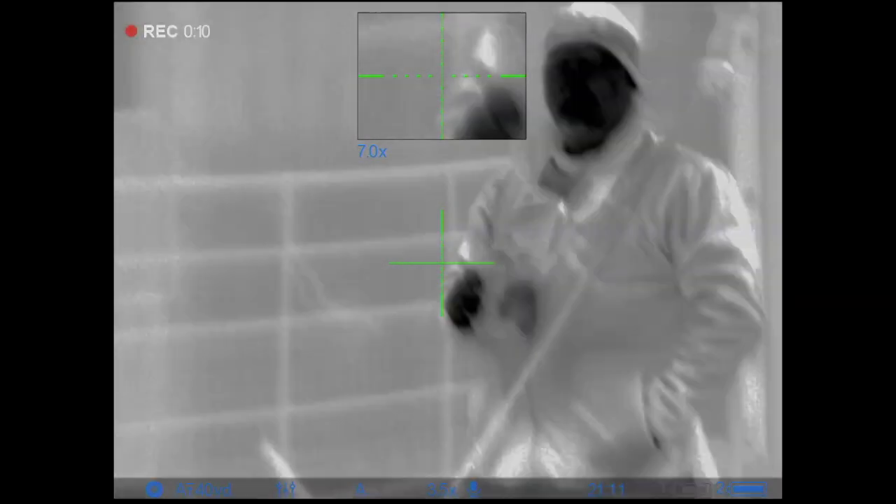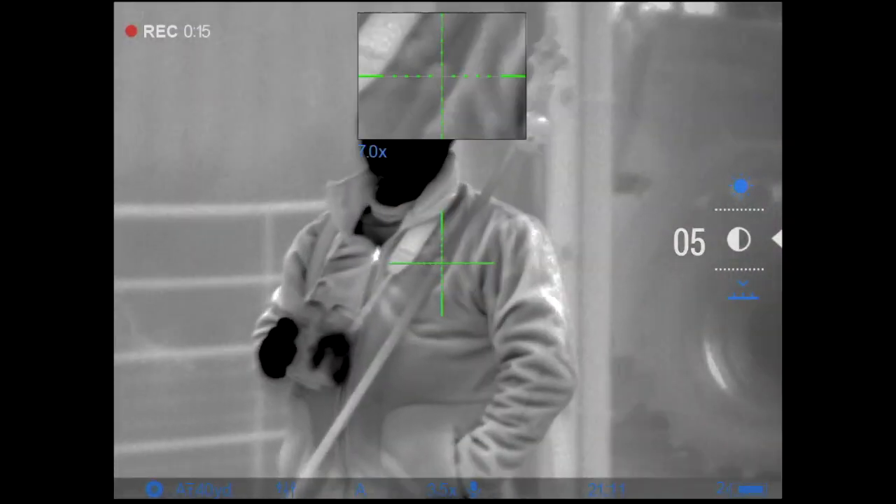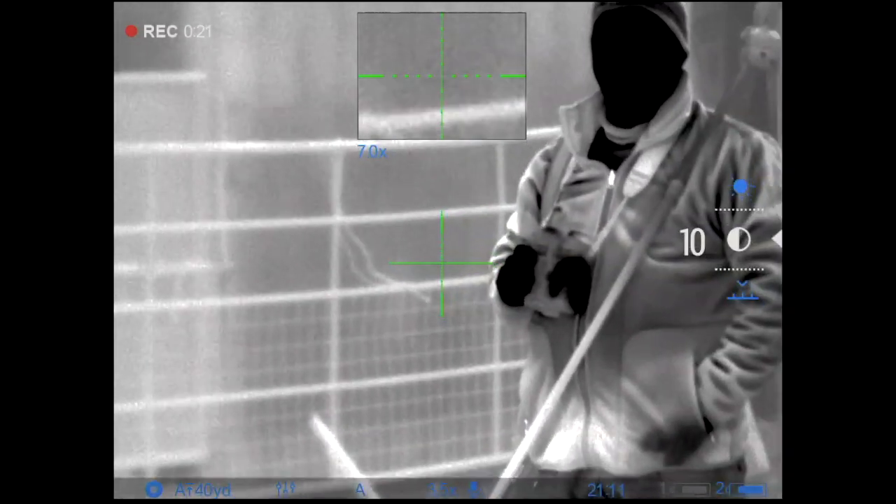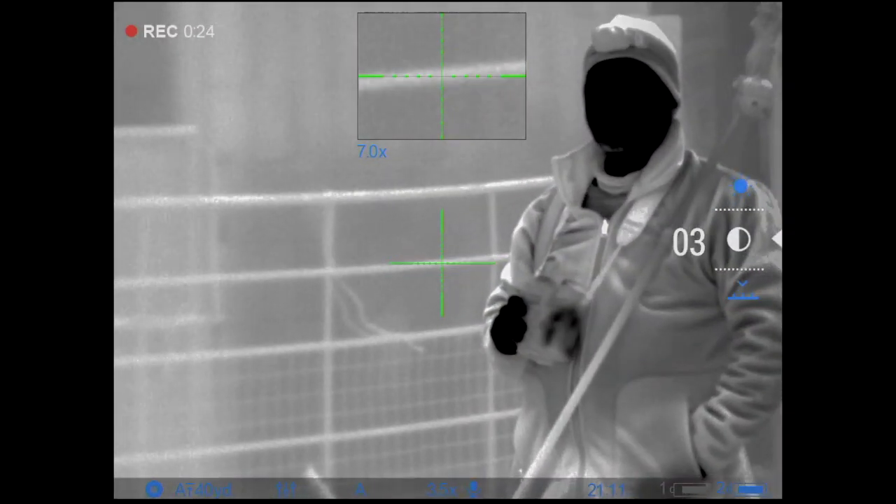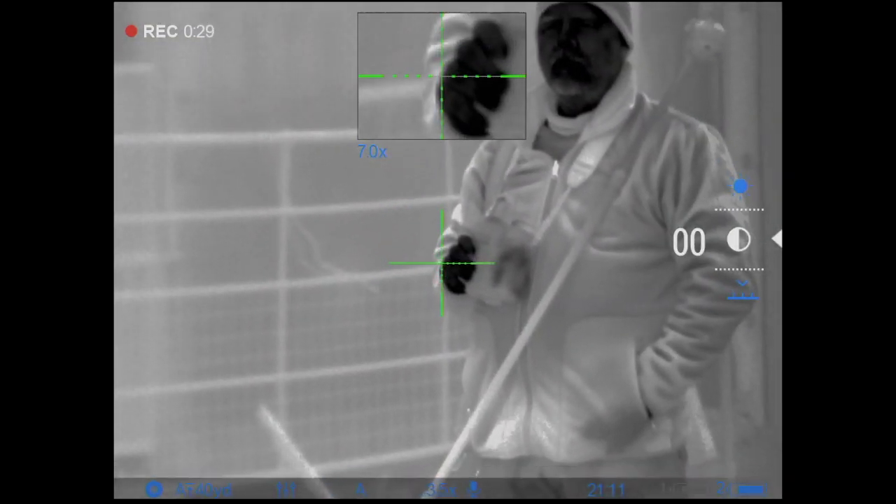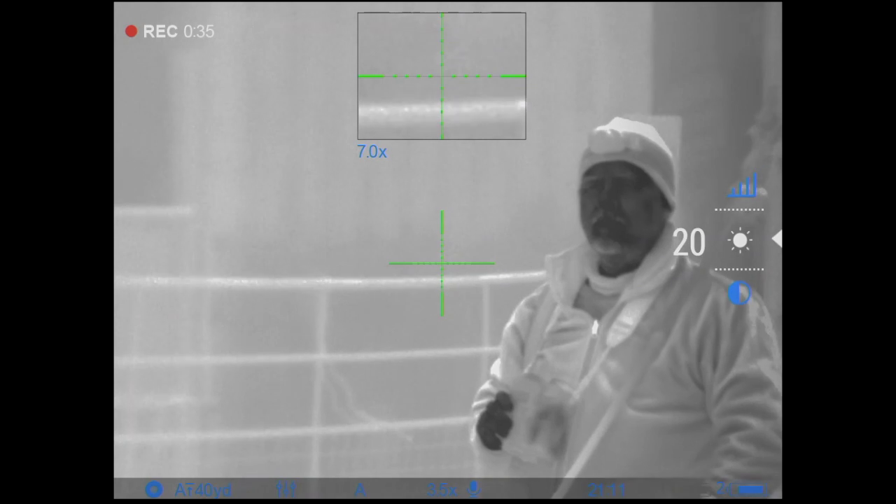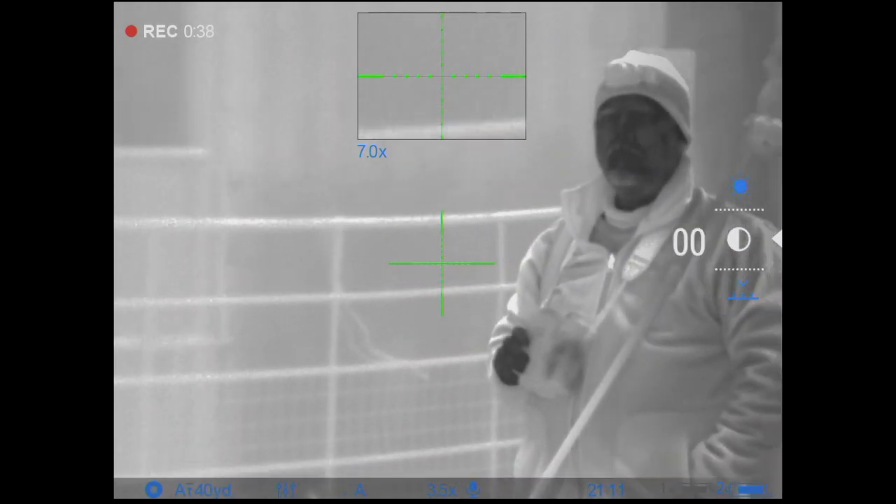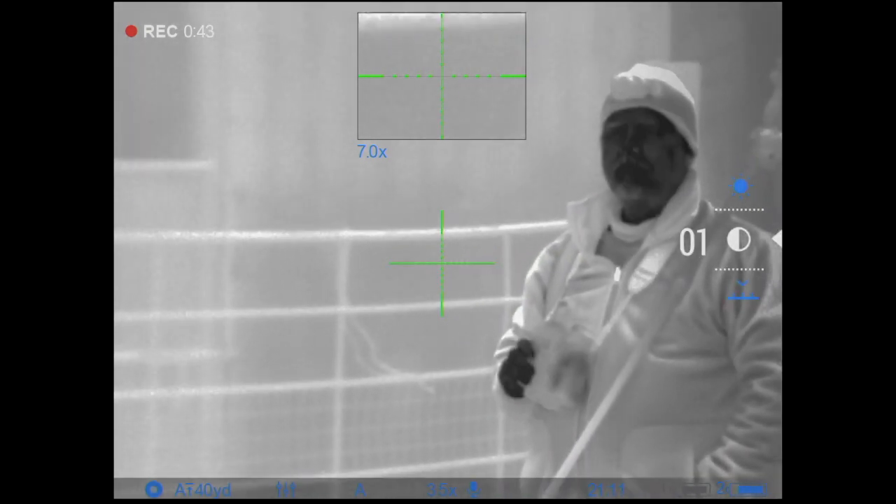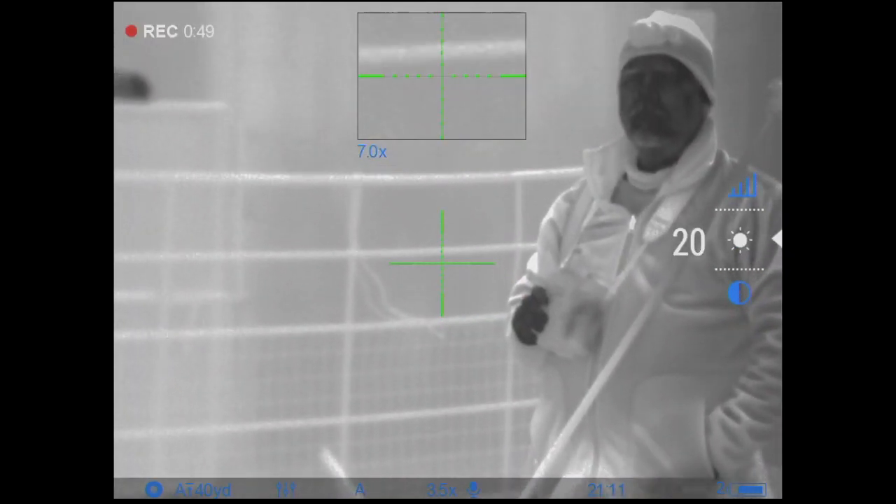I'm gonna now show you the normal settings. Normally you would have your contrast turned up to about 10. This is in rocks mode, but look, there's no detail in his face. So for the best detail, that's as much as you can get, black or 0. And the other way is just turn the brightness up. I'll turn the brightness up to the maximum and contrast to the minimum, gives detail in his face, and that is the only way you can get this detail up close.